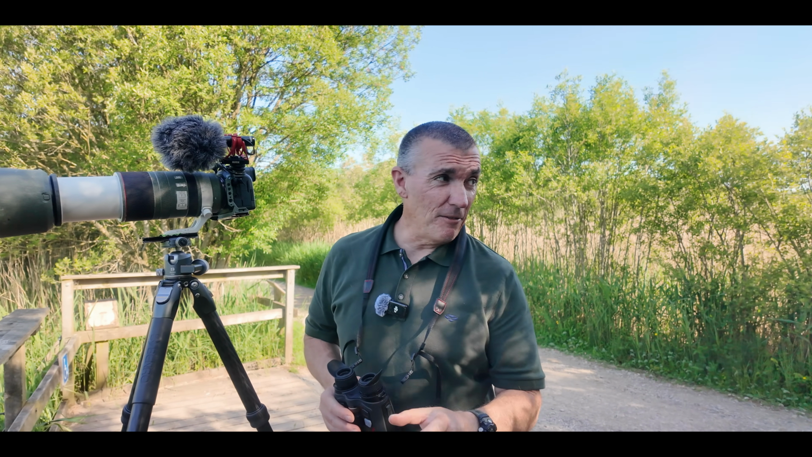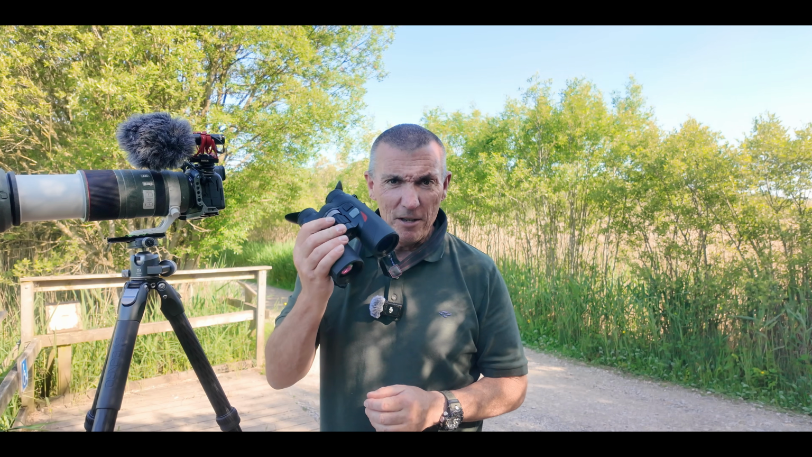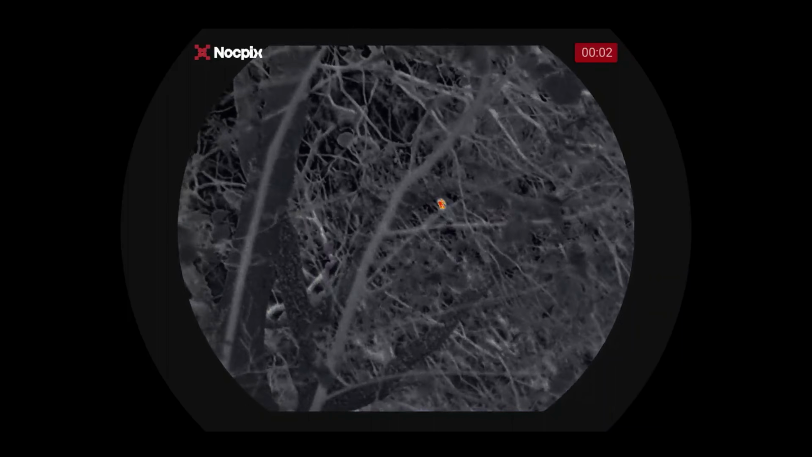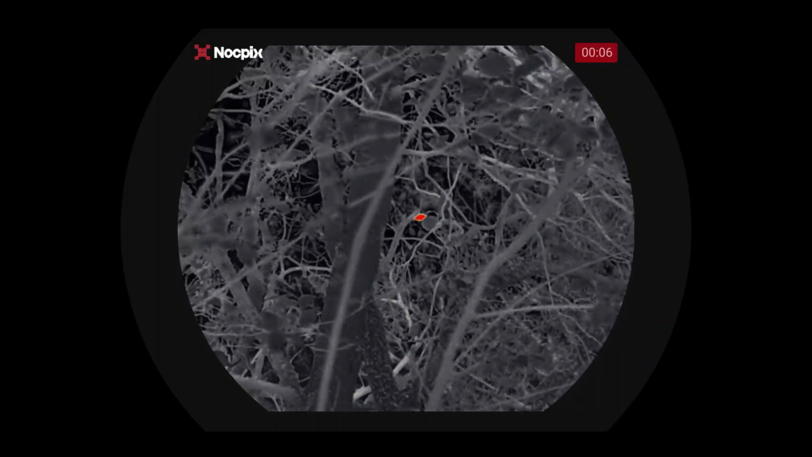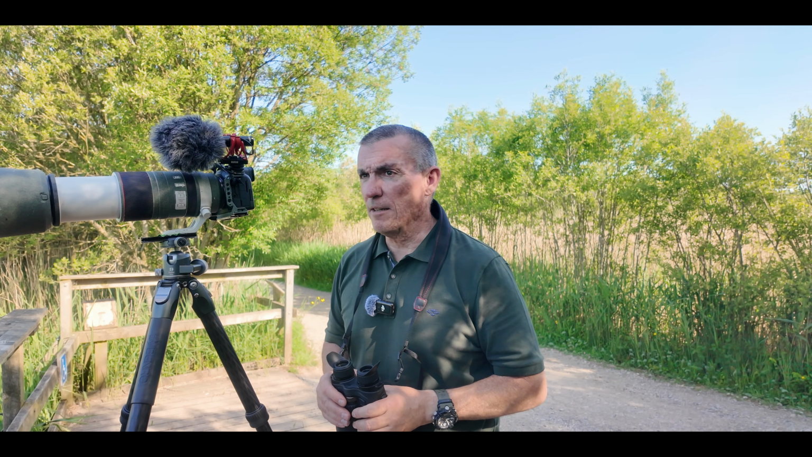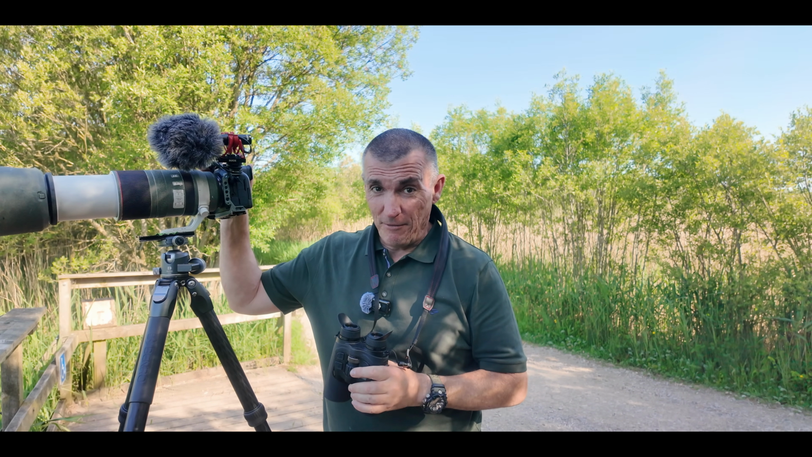Cetti's warbler still evading me. I have had a couple of close encounters. I've seen them through the thermal binoculars, but just not being able to spot them enough to photograph them as yet. But I'm going to make my way around to some other areas that have potential for Cetti's warblers, and hopefully I can track them and then photograph them.